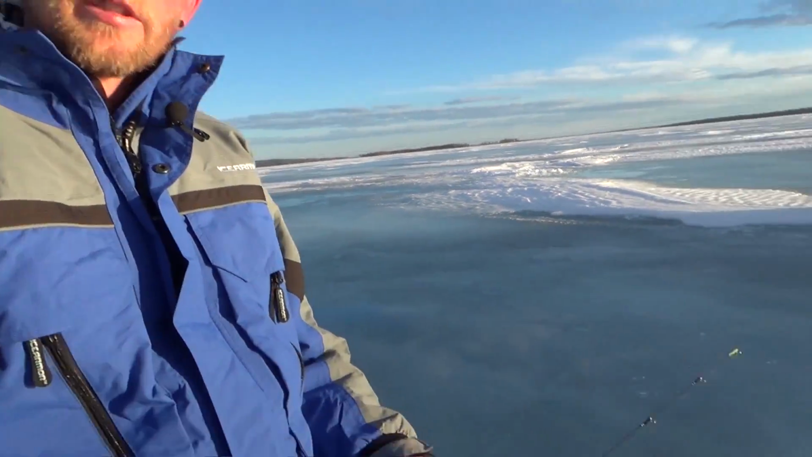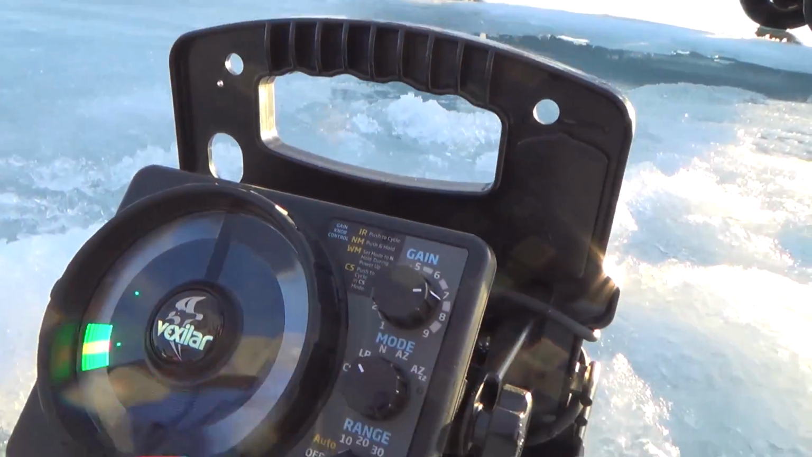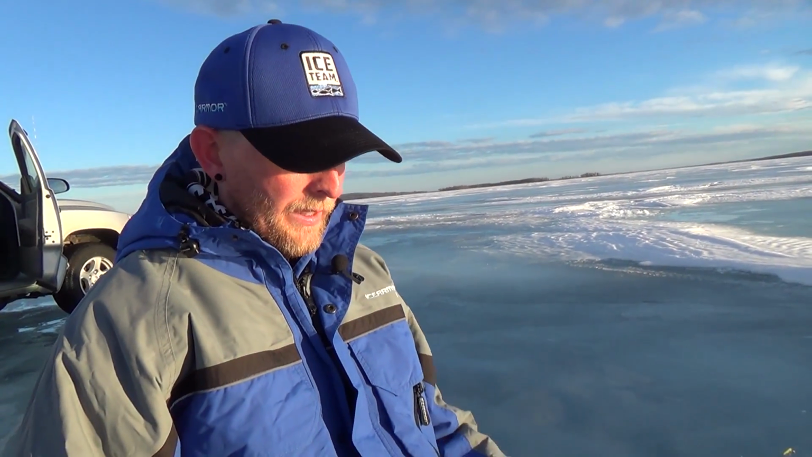I'm going to talk to you today about some of the features on the Vexilar FLX-28, particularly the low power mode. When fishing in really shallow water with the units, the return signal is typically too strong for the unit to read, and you end up with a lot of surface clutter and the screen's really cluttered with signal. Now with units such as the FL8, you can cut that power with an S cable or a suppression cable. With the FLX-28, that low power mode is built in.